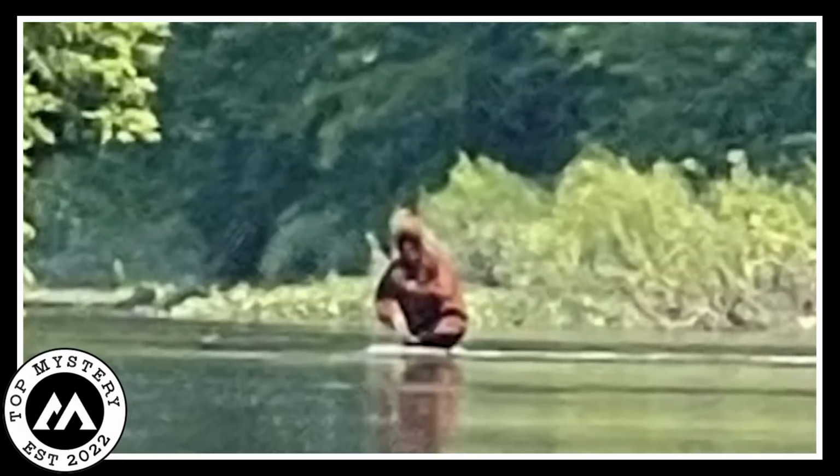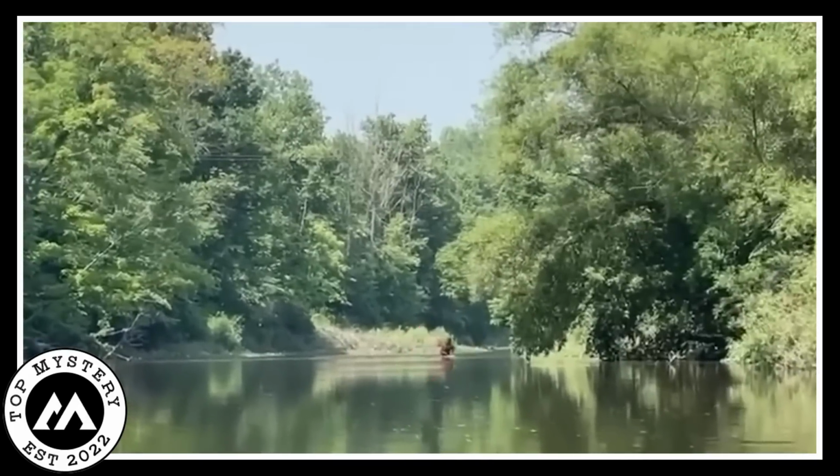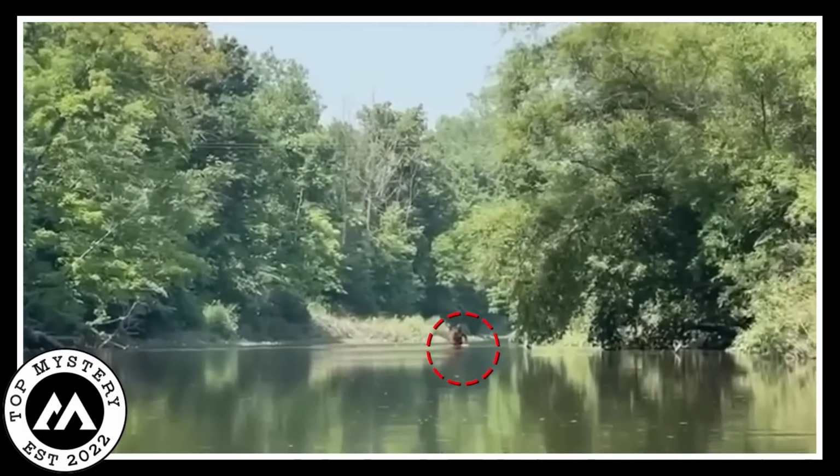Its eyes burned with a malevolent fire that could chill your very soul. Just looking at it sent shivers down your spine. This beast had lived hidden in that sinister forest, far from human understanding.